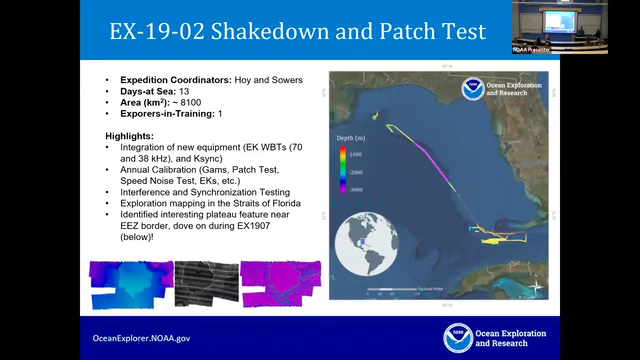For the shakedown cruise, this is a cruise that Shannon and I coordinated. You can see that we're down in the Gulf of Mexico, and you can see our multi-beam coverage here on the right. A lot of this was pure shakedown and testing: we calibrated the EK60s and did a patch test for the multi-beam. We did a lot of speed noise testing on the multi-beam. We also tested a new receive array. We did some backscatter calibrations, which we hadn't previously dedicated ship time to doing. We sent that data off to Kongsberg and got calibration files for the multi-beam.